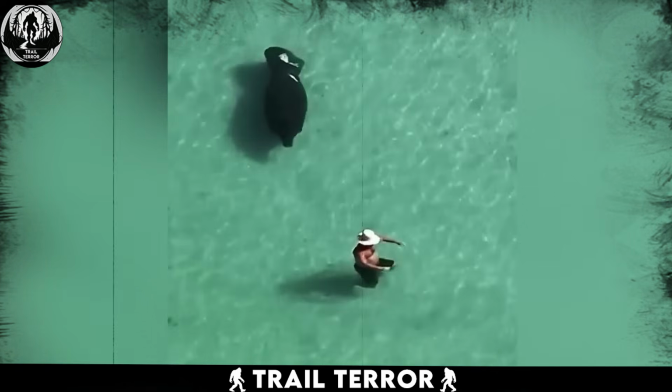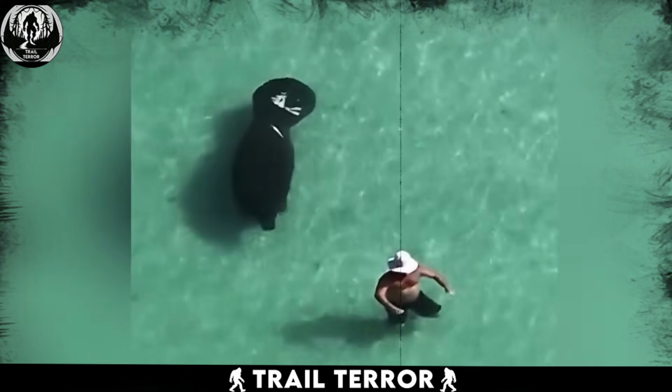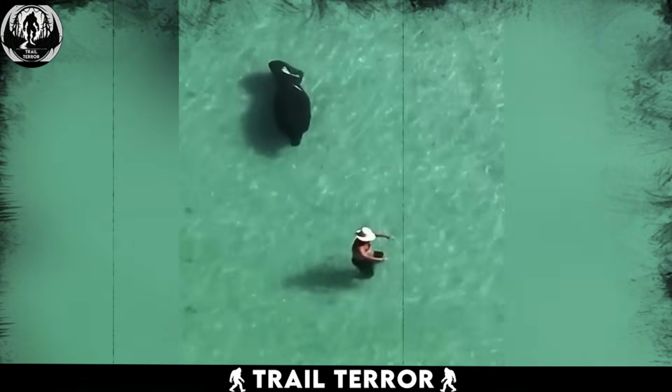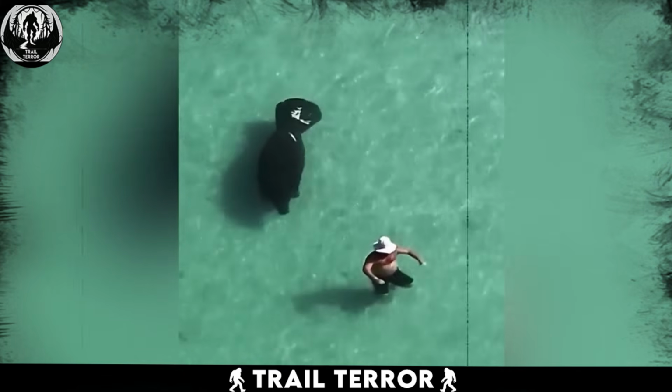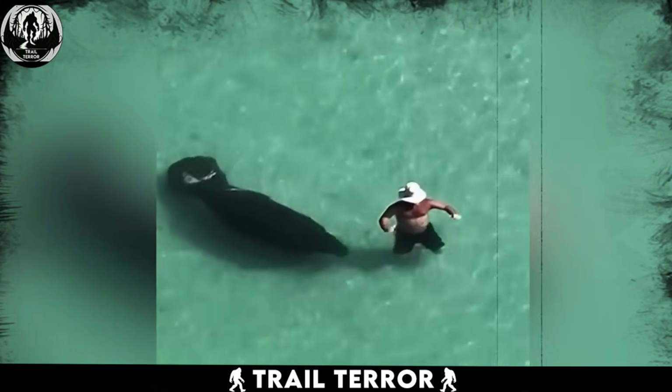In this video, captured from above by a drone, we see a man enjoying a peaceful bath in the crystal clear waters of Florida. He appears relaxed and unaware of his surroundings. However, the serenity of the scene is subtly disrupted when a manatee quietly approaches him.